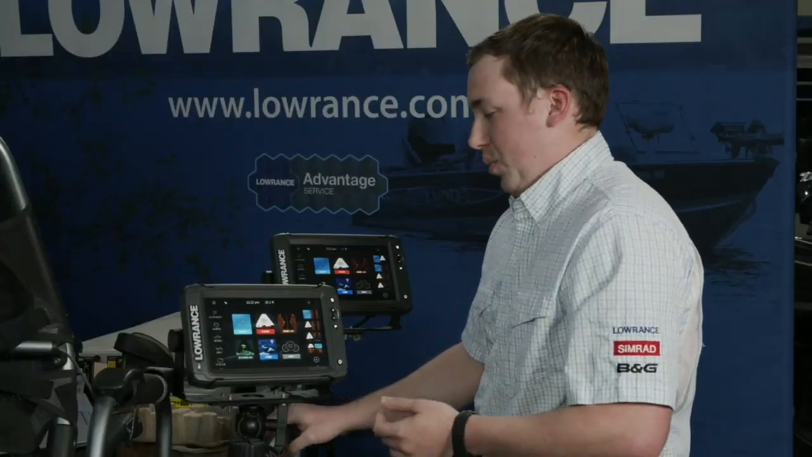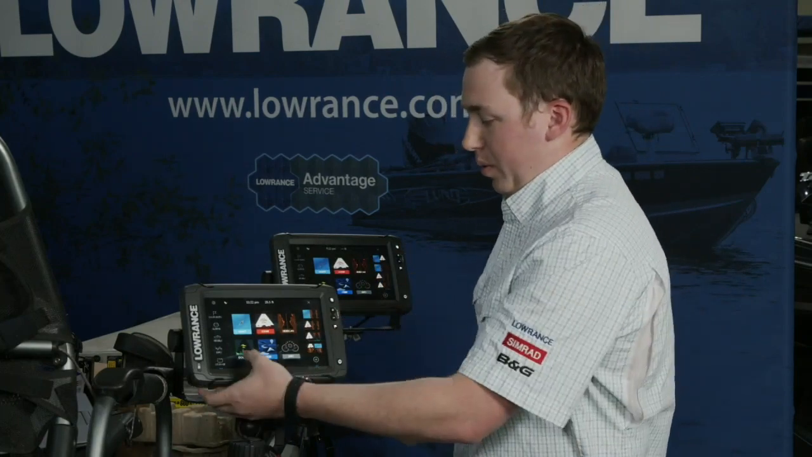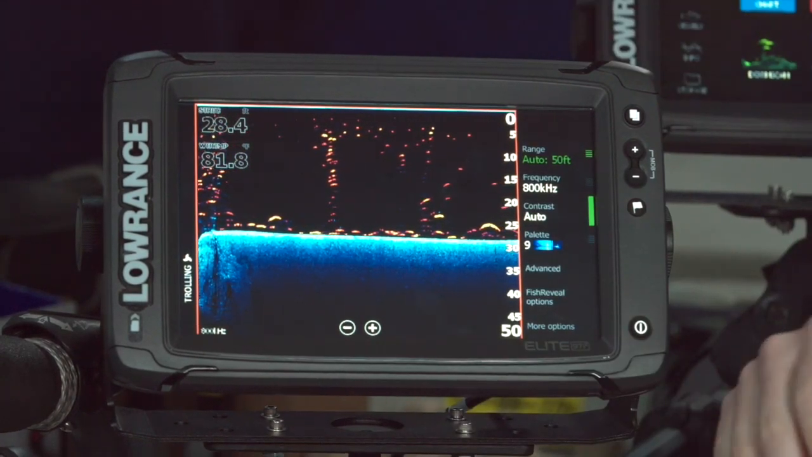So let's talk about each one of these panels kind of individually. The one that I'm going to start with, and probably my favorite, is going to be downscan. So when you click the downscan button, you're going to see this view right here. This is a feature that we call fish reveal, and this is enabled by default, so you shouldn't have to do anything to turn it on. You may have to do a software update depending on how long it's been since you've done one, since it was a feature that we enabled earlier on Elite Ti1.